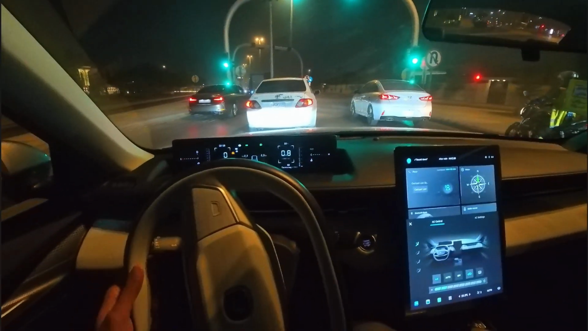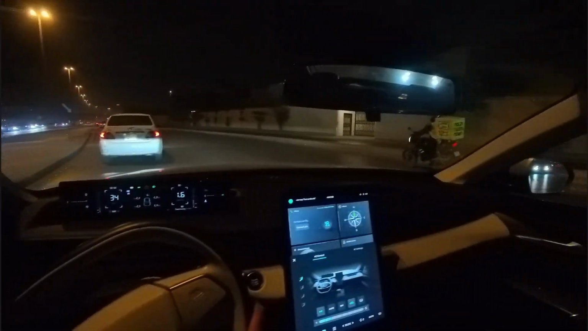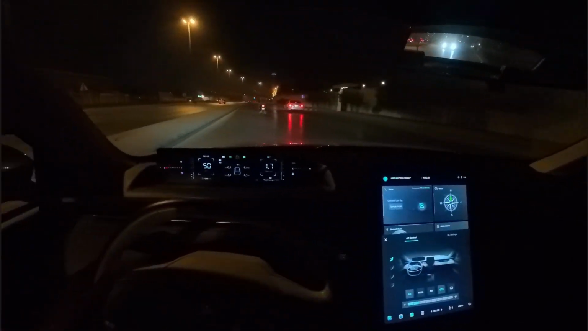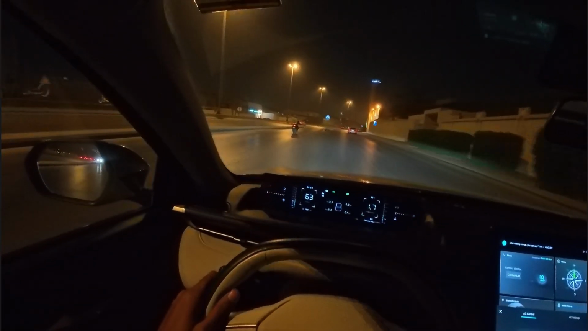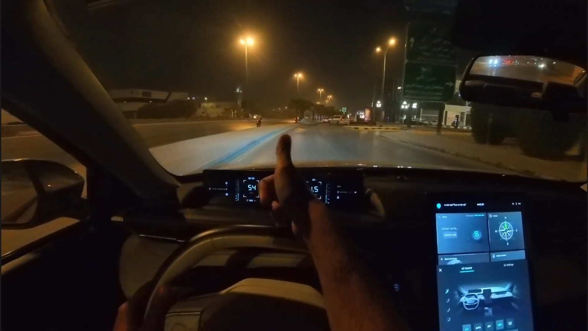Not sure if I am saying it right, but anyways, now I am actually staying outside, because if I stay on the Turki Road, I cannot go to this road that leads to Panorama.